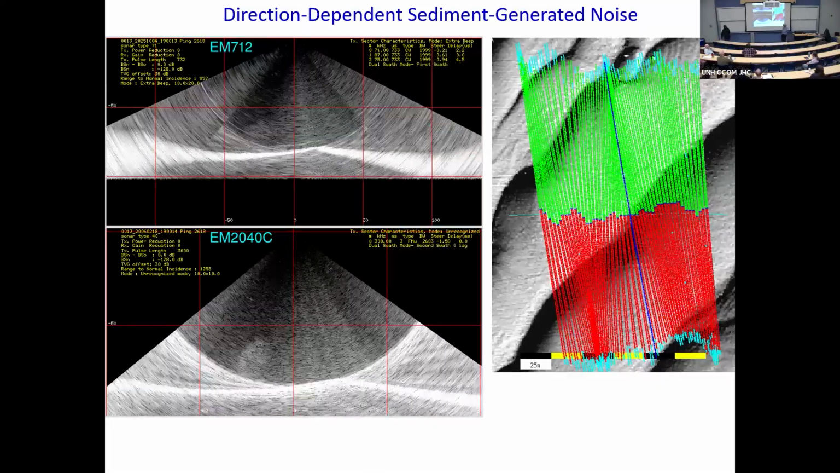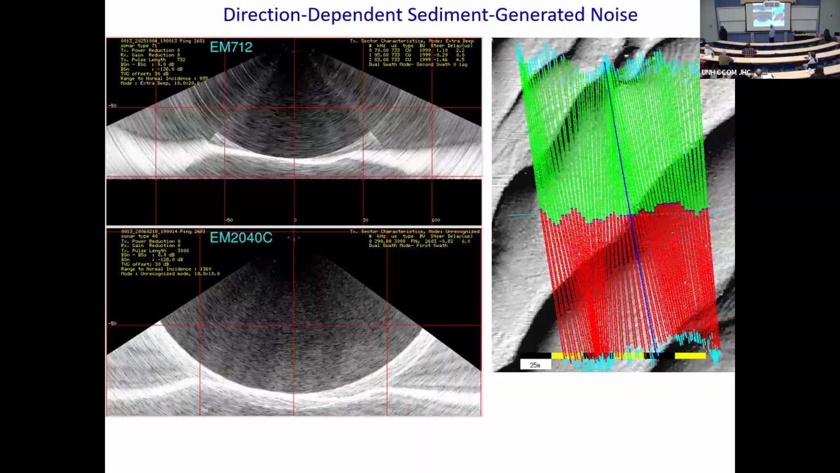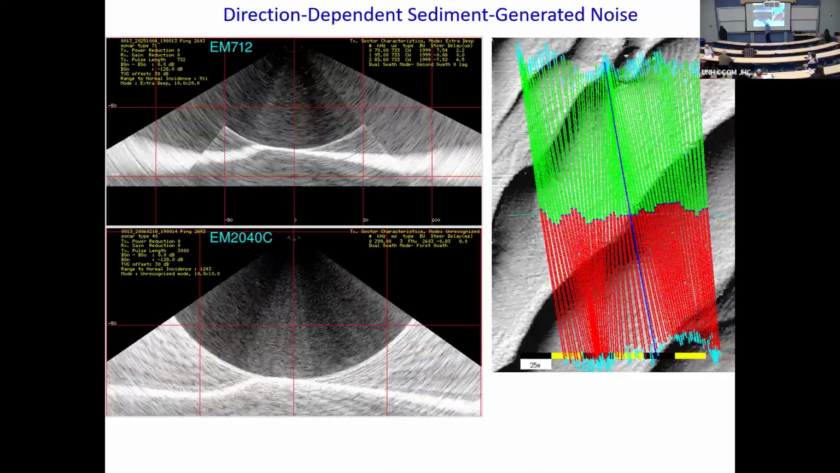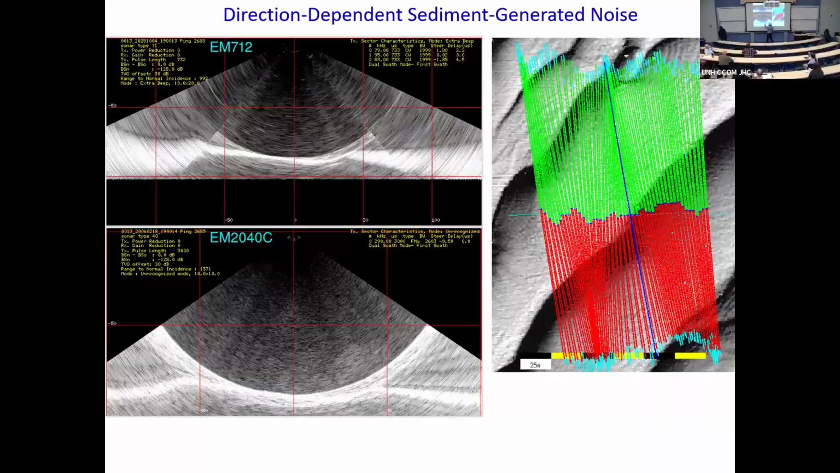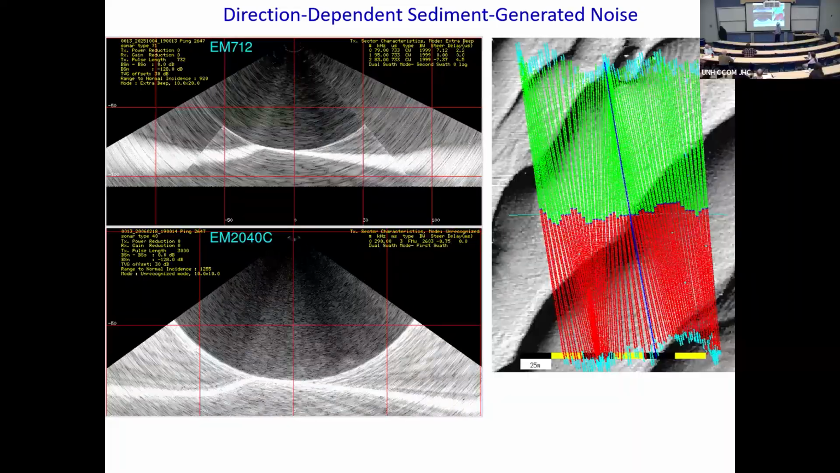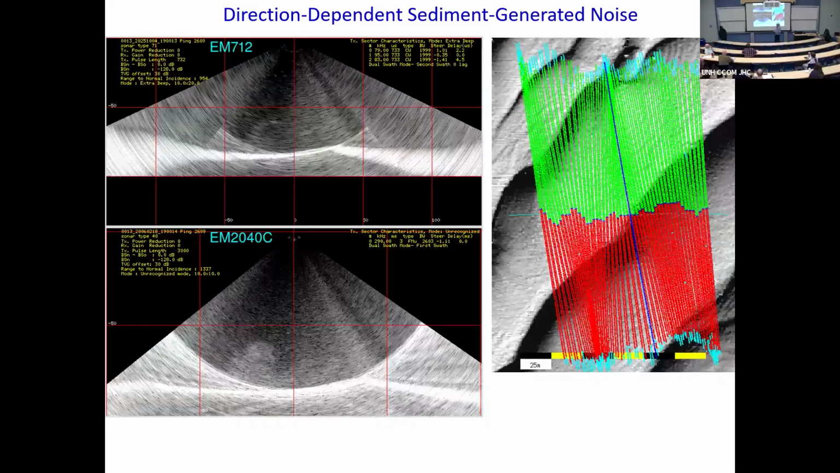So the sort of ghosting right above the seafloor in the 712, is that the second swath? Yeah. And why do you not see that in the 2040C? Maybe it doesn't have a second swath? No, it does, but they're closer together. That's why. This only needs to fire twice. That fires 6 times. But yeah, that little flick up and down. If I want to get rid of it, I go to single swath. But then my along-track density is twice as bad. So it's sort of gotcha every way.